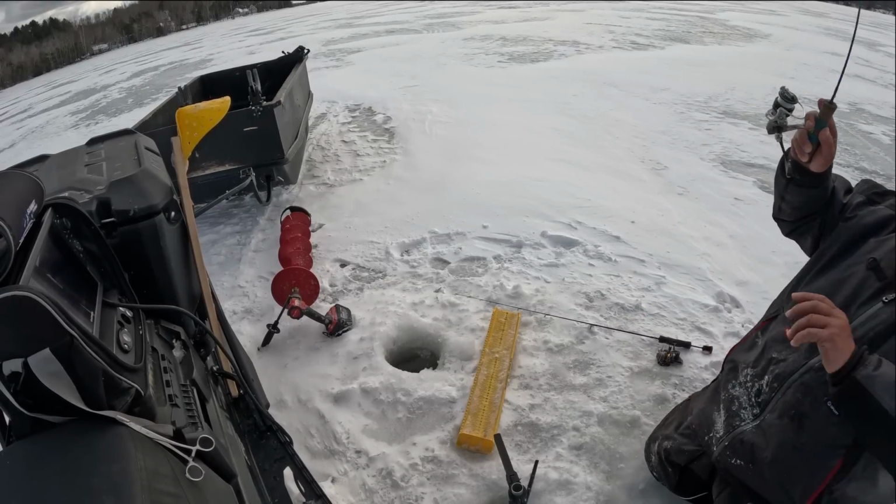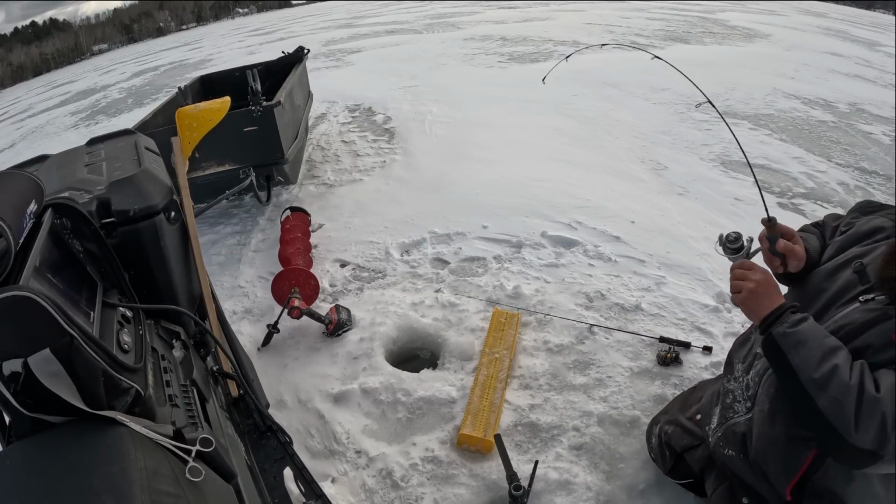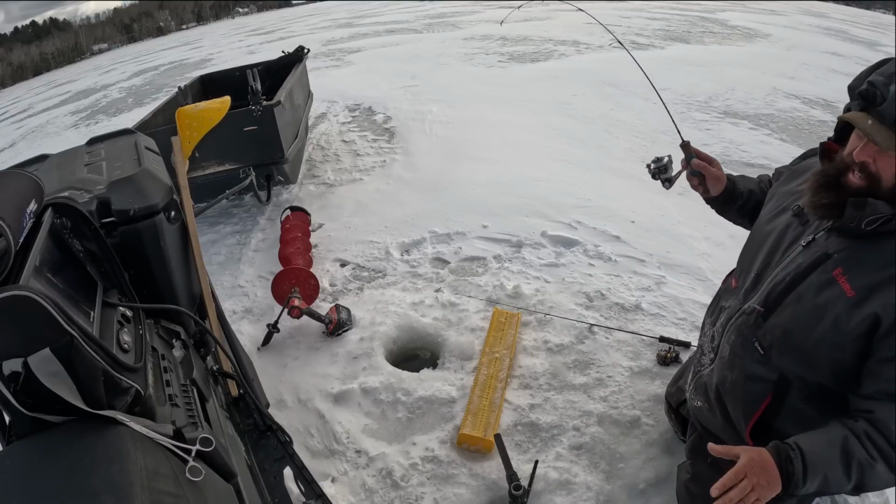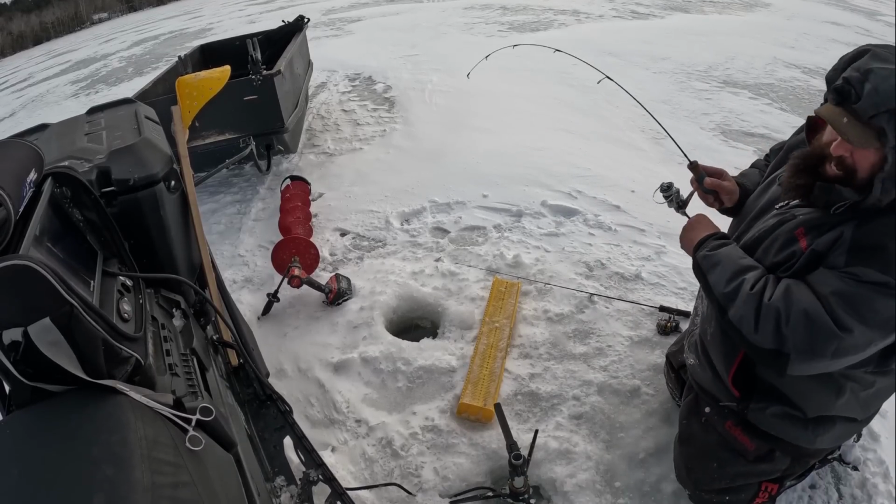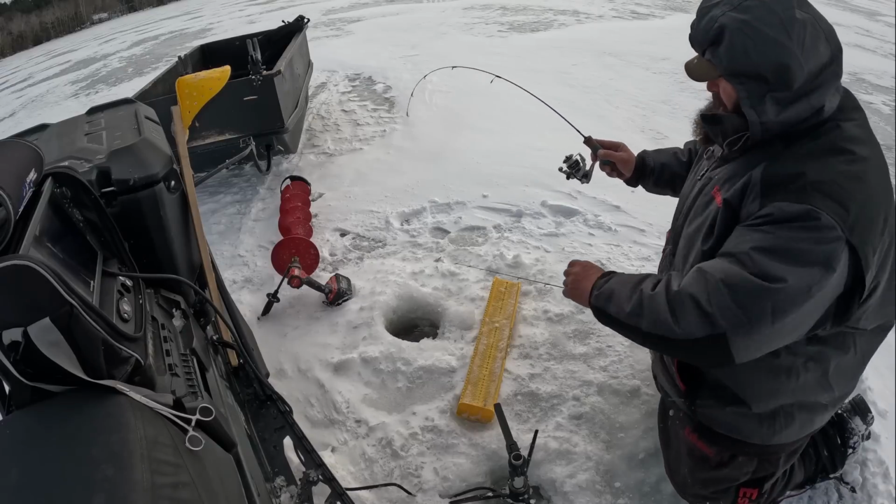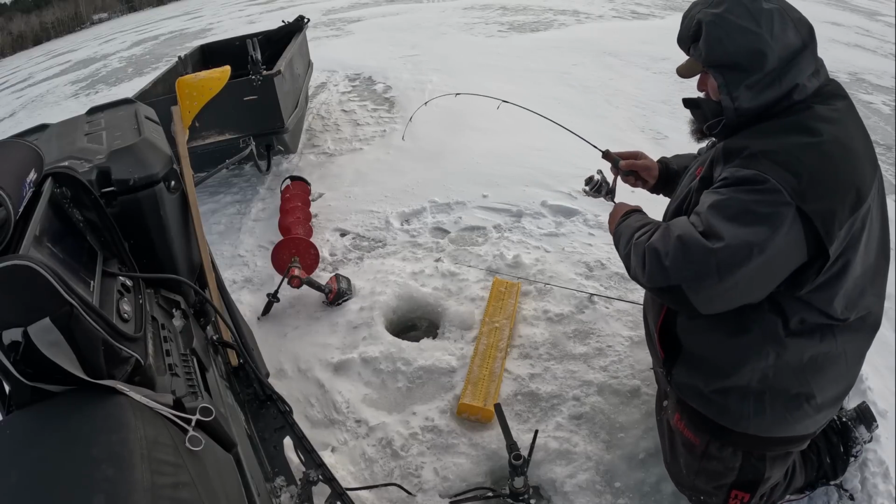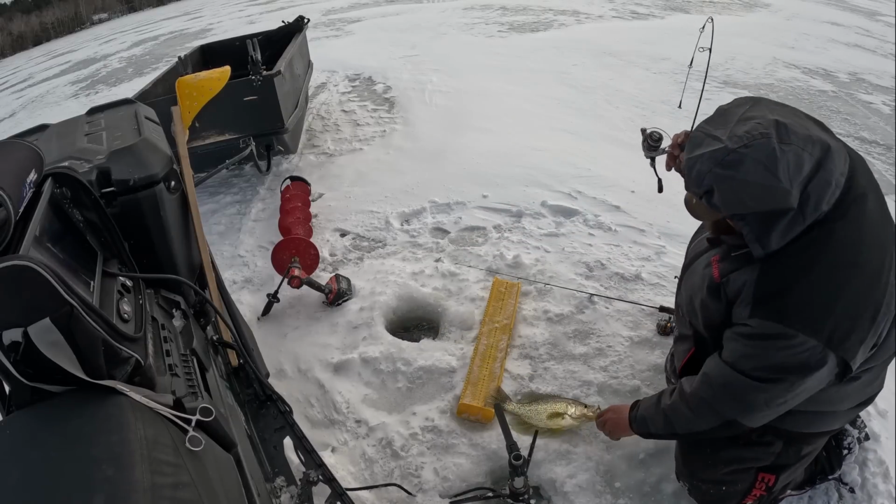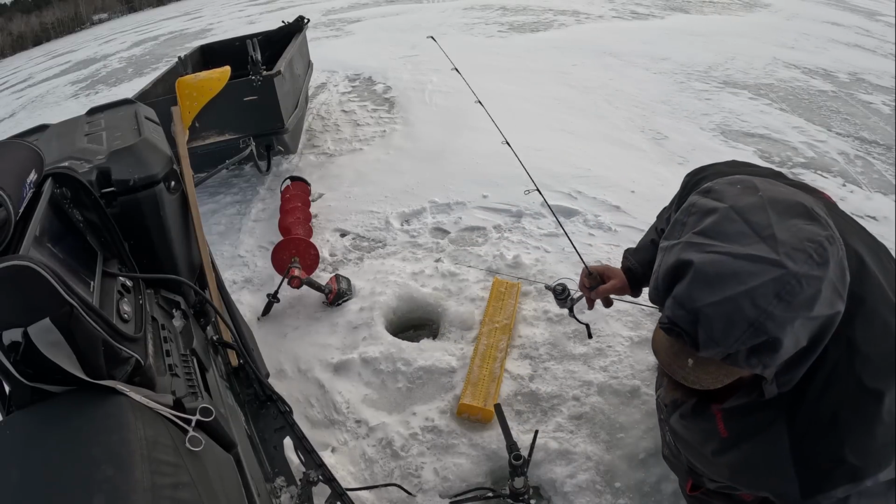There he is. Got him. We're bent over. This is where you can't horse them because I'm so shallow. They got a head full of steam right around the hole, and you just gotta fight them out, play them out, let your drag do the work. Oh, it's a big one. It's a big one.